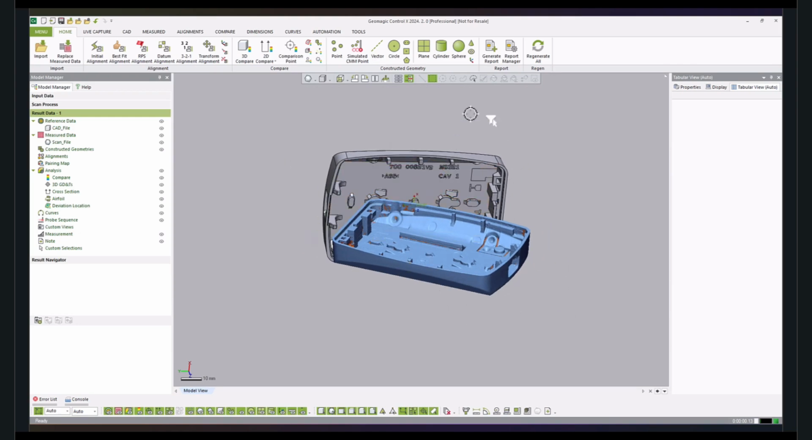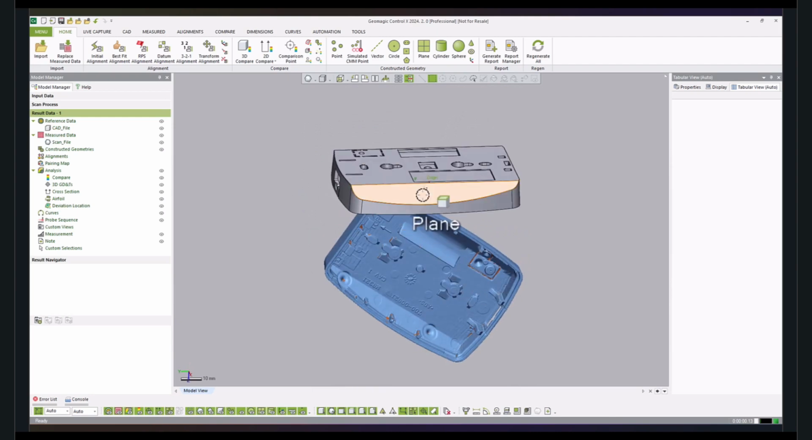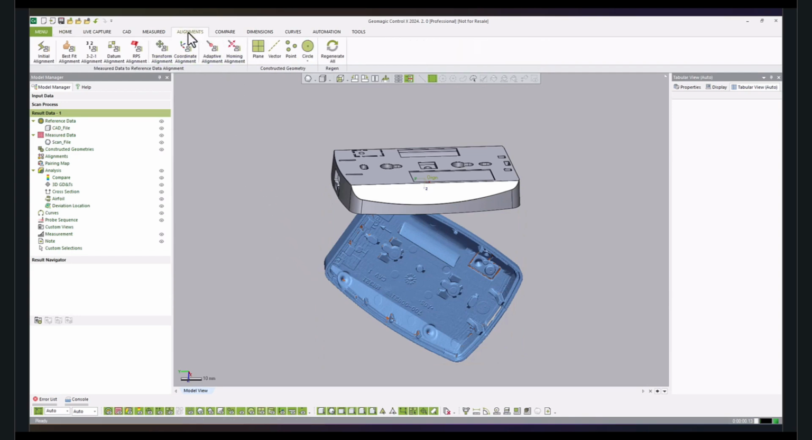Since metrology is the process of comparing the CAD file and the scan file together, we can see that the body, the scan file, has not come aligned with respect to the CAD data. And Geomagic Control X provides a dedicated set of tools and capabilities to align the bodies in a seamless fashion.